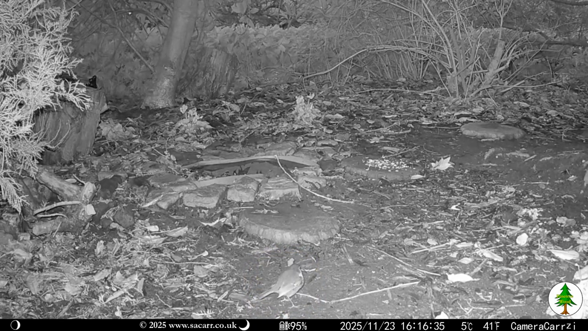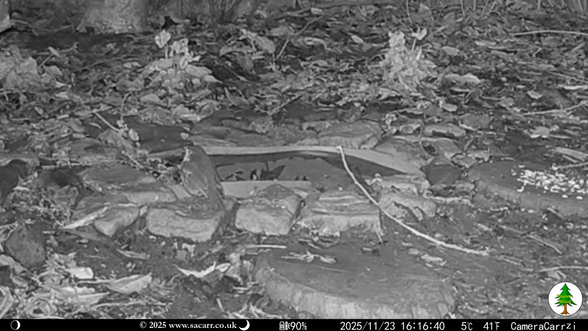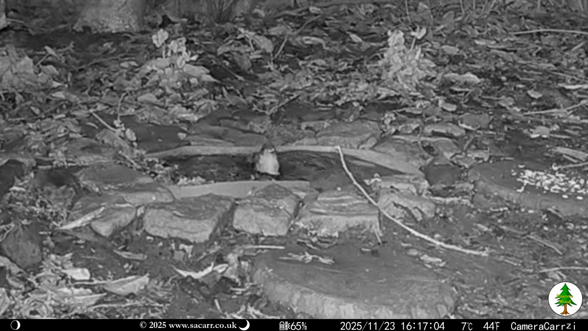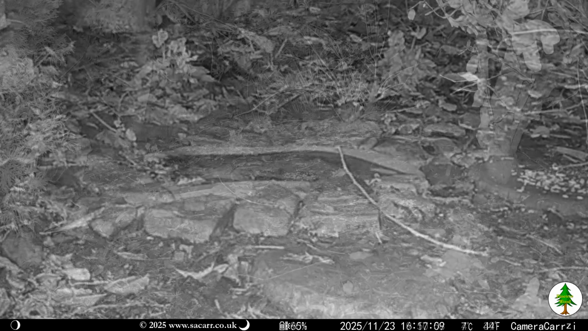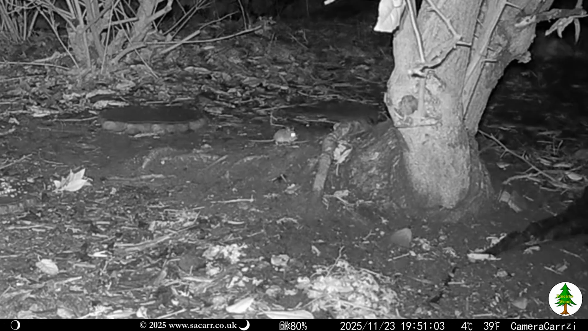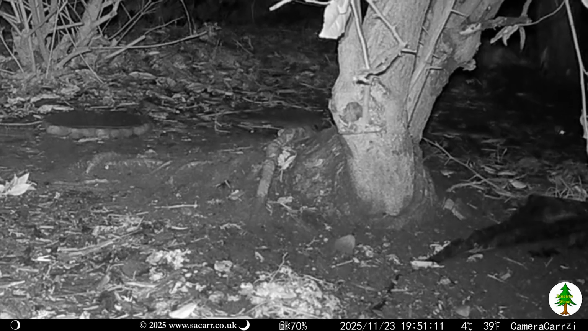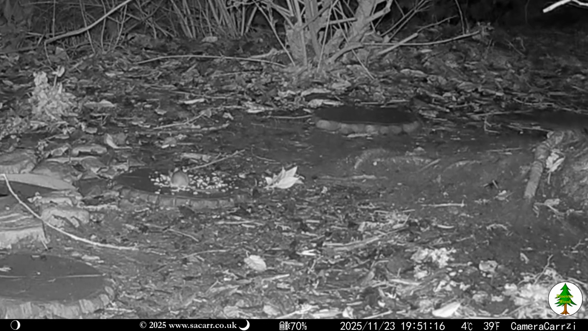By 4:15 in the afternoon, the light levels had dropped enough for the infrared camera to catch the robin having a dip at the pond. Then at 10 to 8, after many months of absence, the camera picked up a field mouse scurrying across the woodland floor. Its sprinting speed is impressive as it darted up and down the wood, stopping to fill up on some of the birdseed by the pond.